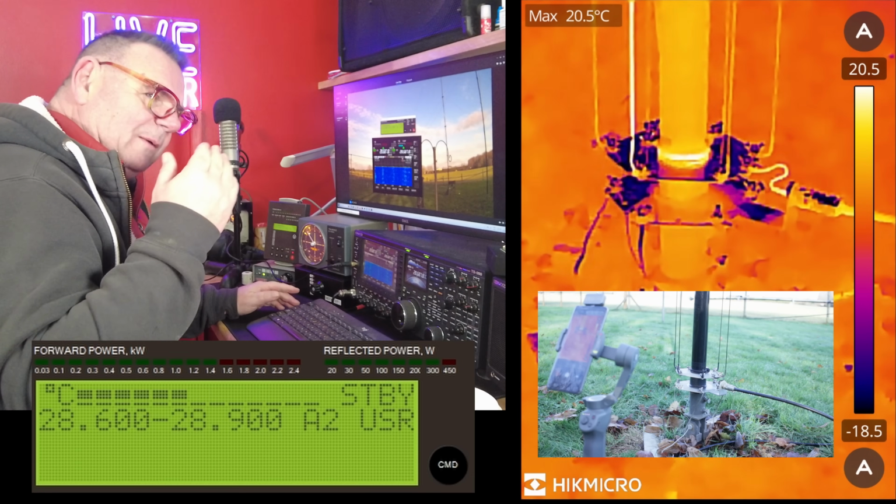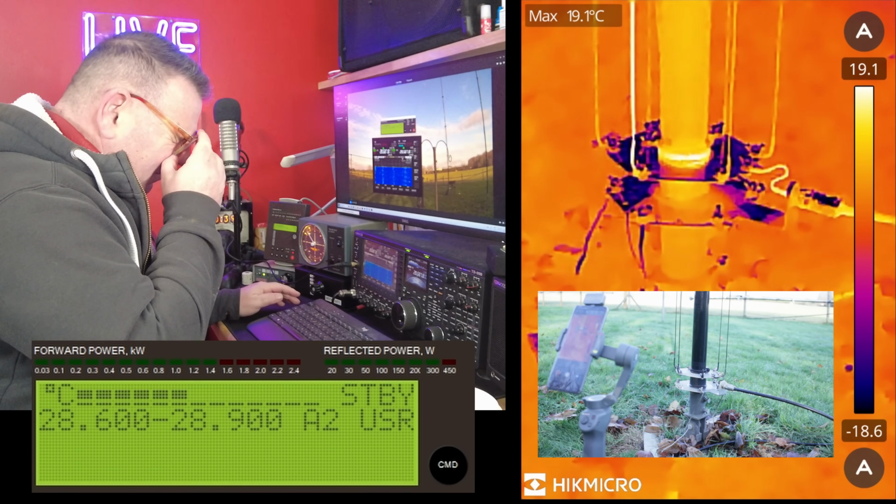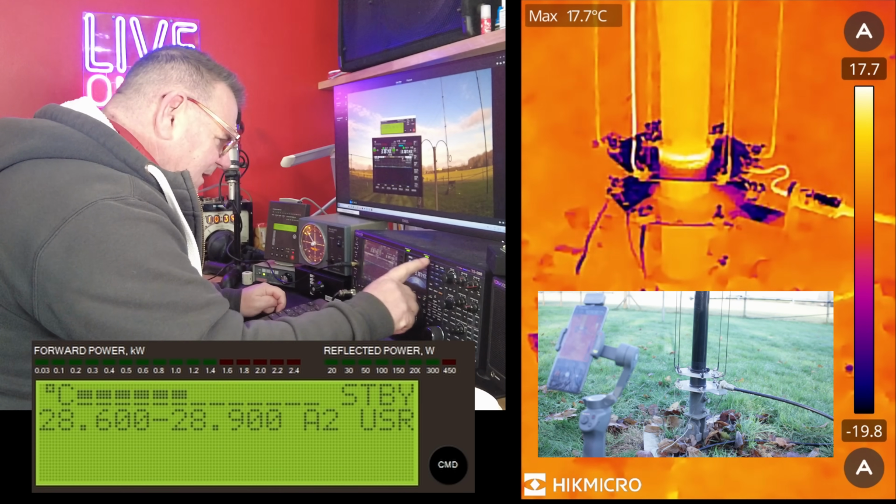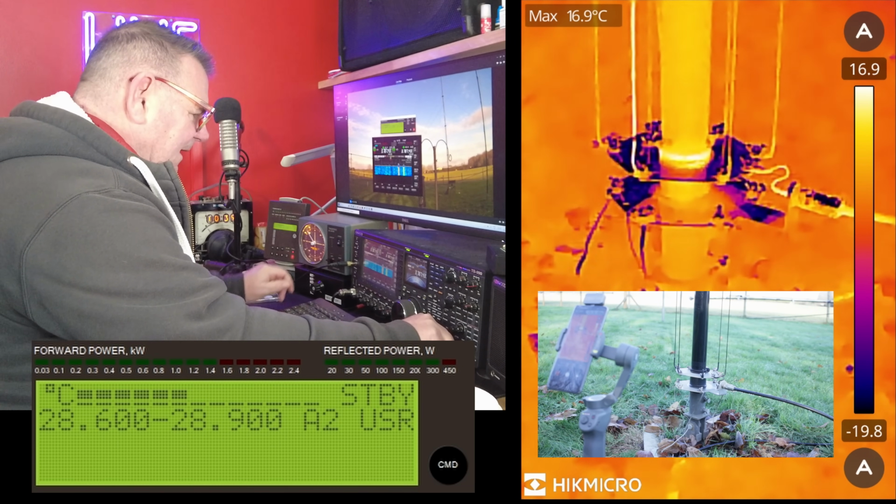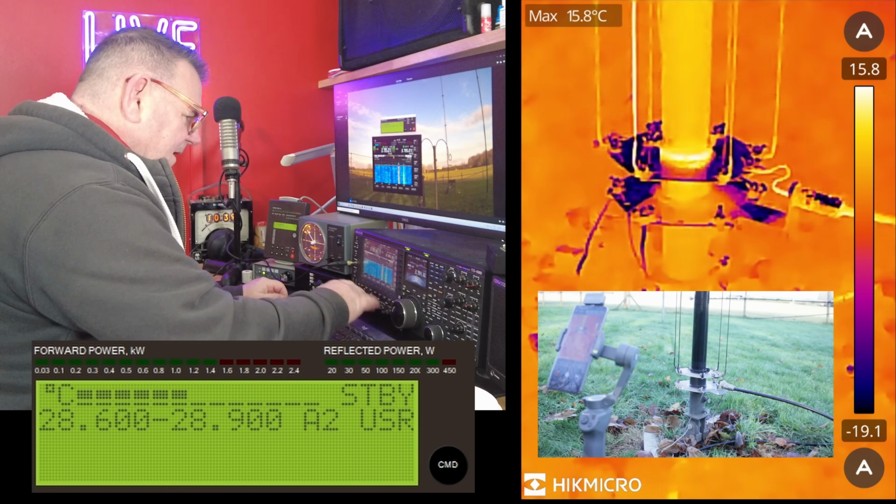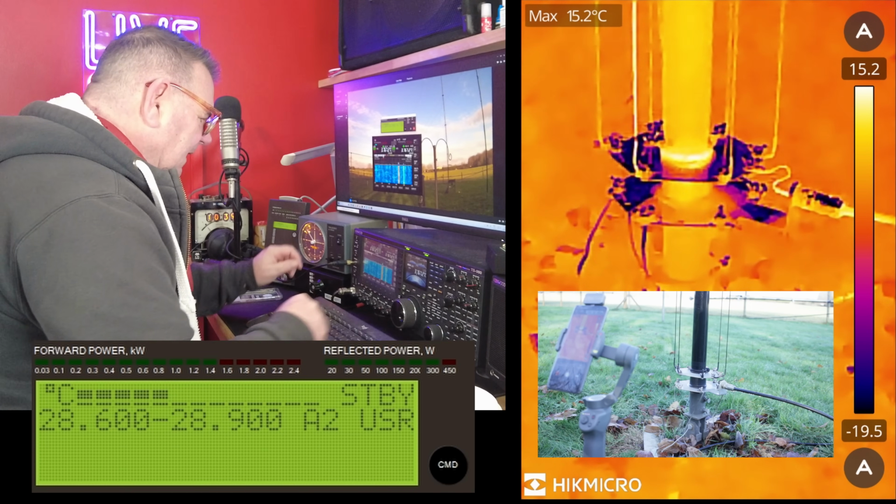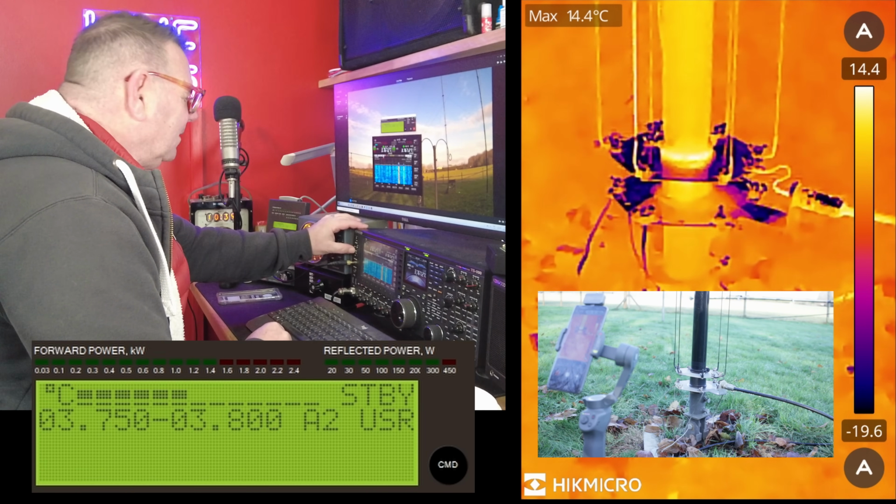So what I'd like to do, if that was on, and we will identify exactly which element that was. I think it's just to the left of the screen. I'm going to go to 80 meters now and just make sure there's nothing here. All quiet. I'll just tune the amp. I might have to back the power off.